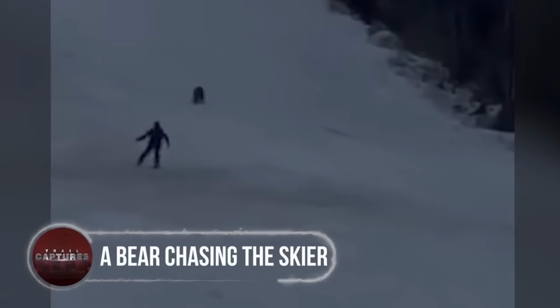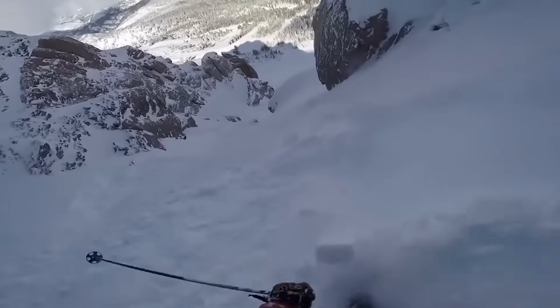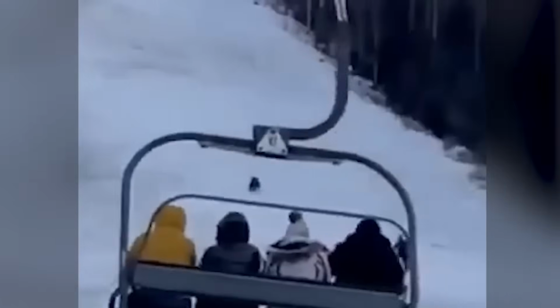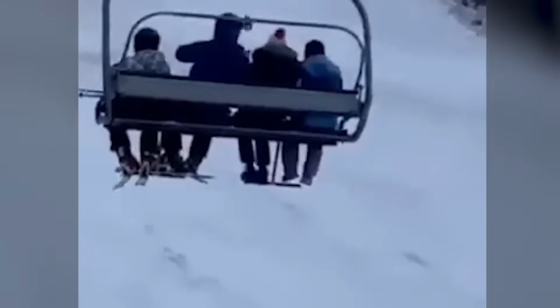A bear chasing the skier. What would you do if a bear was chasing you? You'd probably freak out. But in this video, ski instructor Adrian Stoica documents the incident at Predil Ski Resort in Romania's Transylvanian mountains on a Thursday morning, as he was getting ready for his morning class. The 50-year-old instructor was inspecting the ski slope conditions before leading his students in a skiing lesson, when he encountered a bear. The most important thing in that case, according to him, is remaining calm and relaxed.